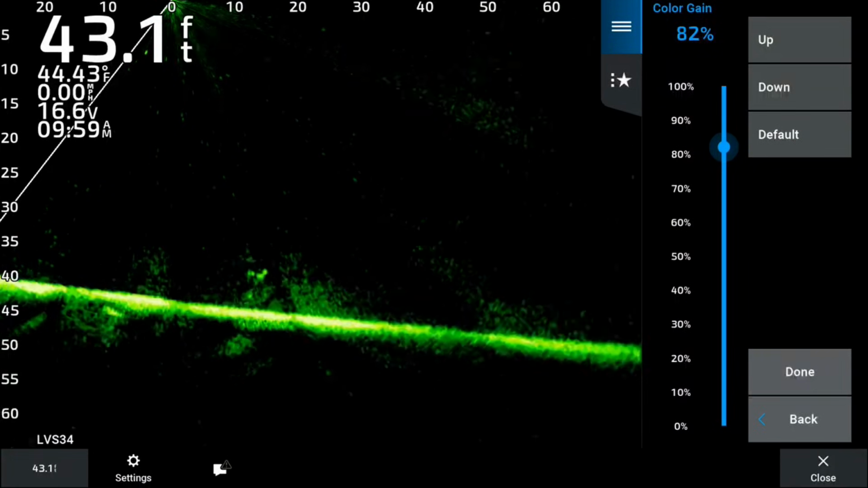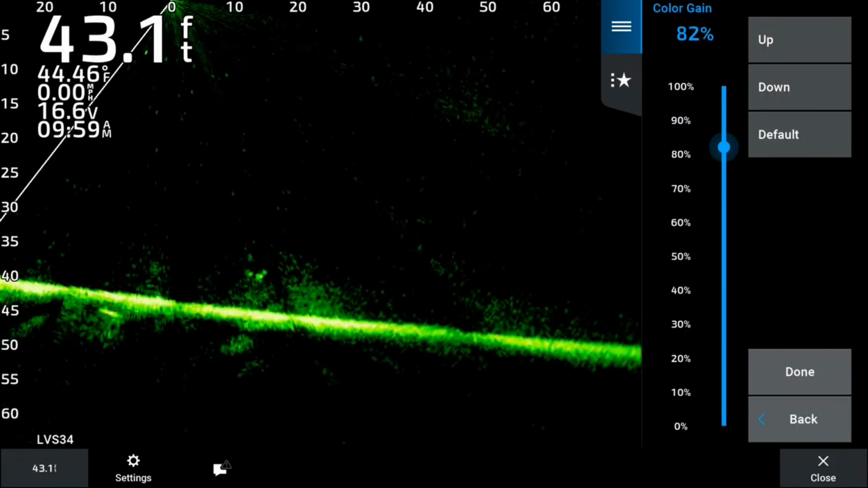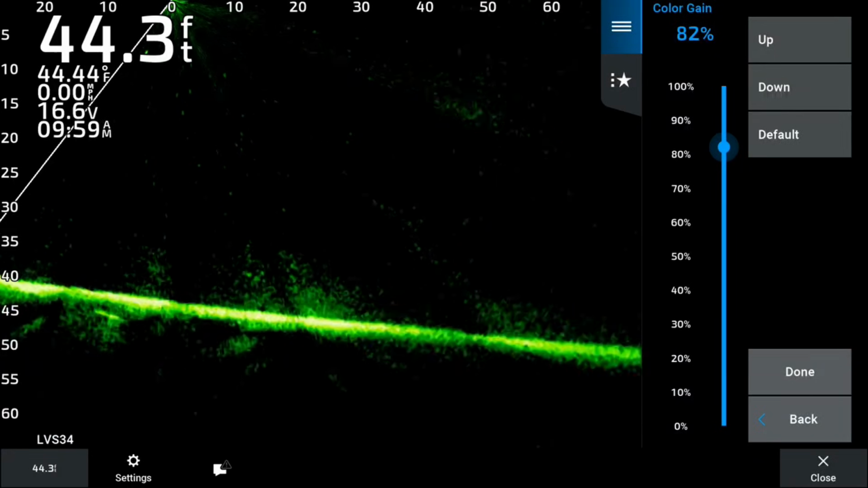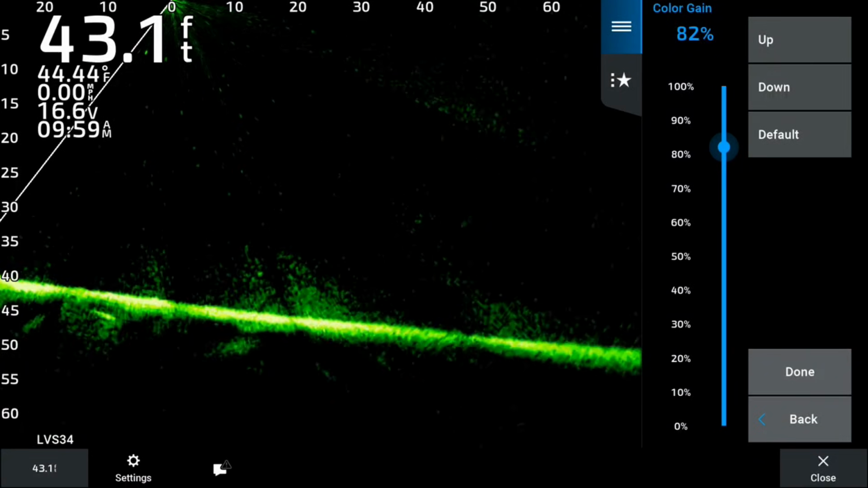Appearance, set it to what is the best color to your eye. As far as color gain, I'm going to go around that 80% and we'll back out of that.